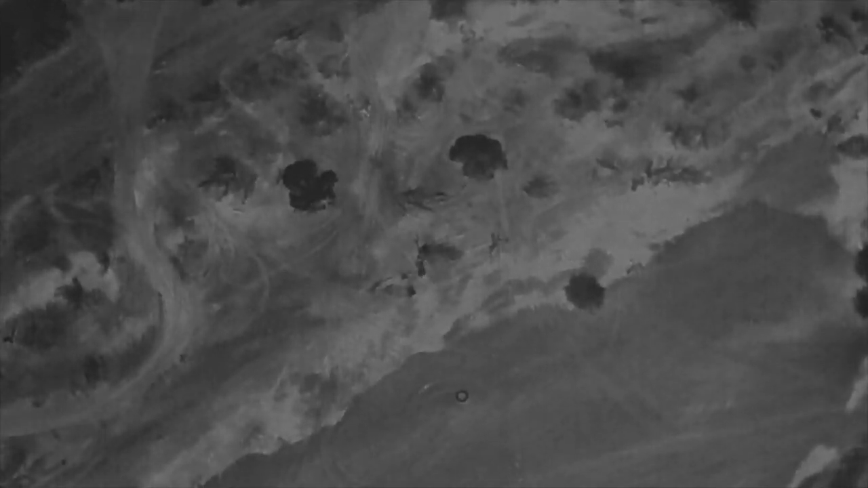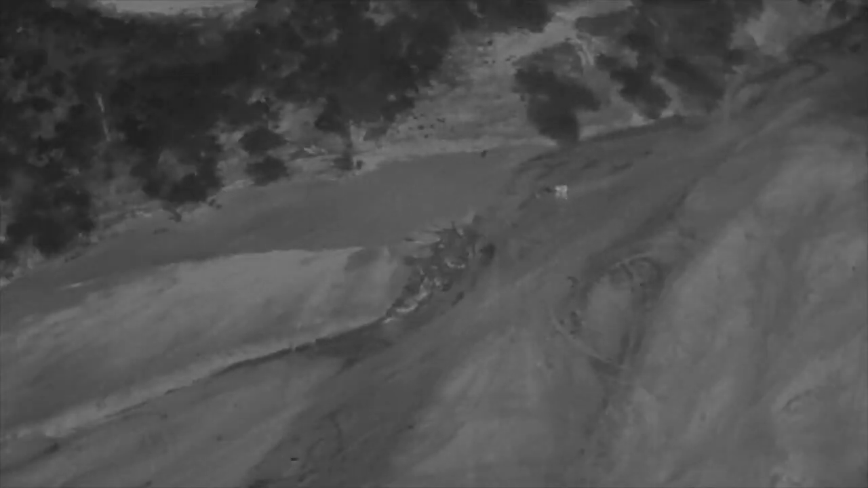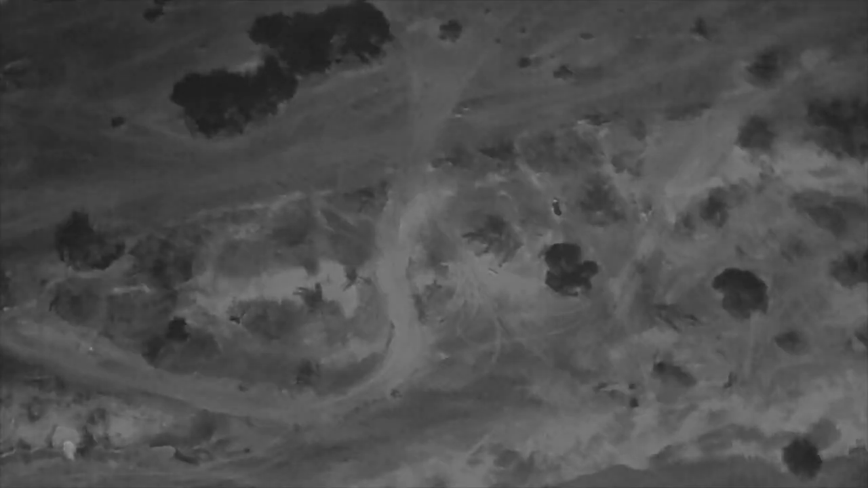So as soon as he turns, you can see his legs, they're exposed, his head's exposed still. Now he has the full cape deployed, which normally you wouldn't, I guess. First time. So now I turned away to give him a little bit of time and see if I can reacquire him. Yep, there he is.